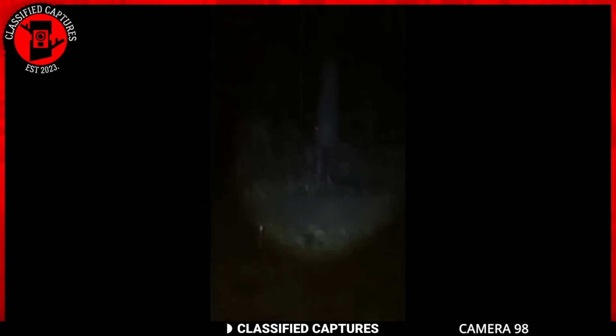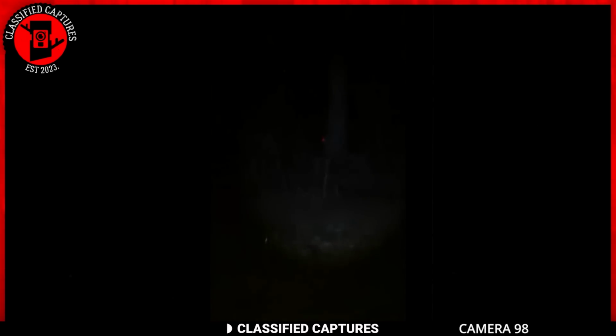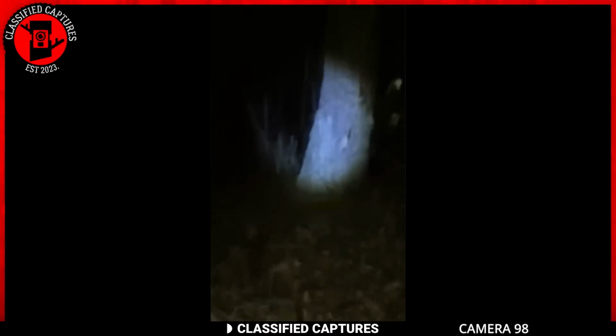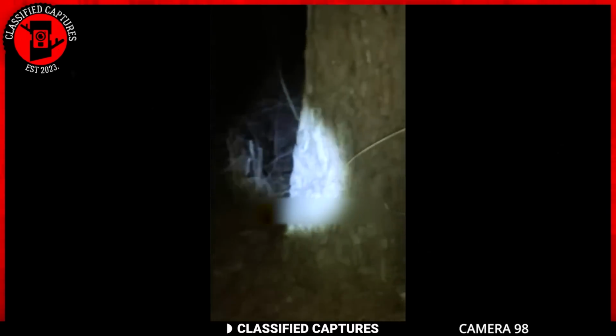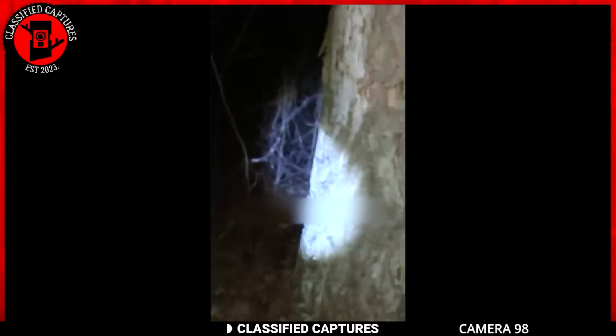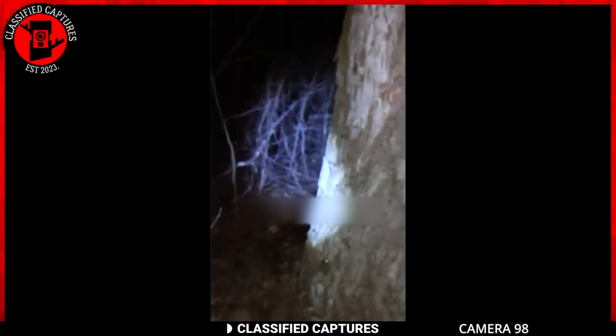Undeterred by the ominous atmosphere and instinctual fear, the person made a bold choice to venture deeper into the woods, driven by the desire to unravel the mystery behind those glowing eyes. The unsettling encounter took an unexpected turn as the mysterious creature, sensing the man's presence, promptly retreated into the shadows.